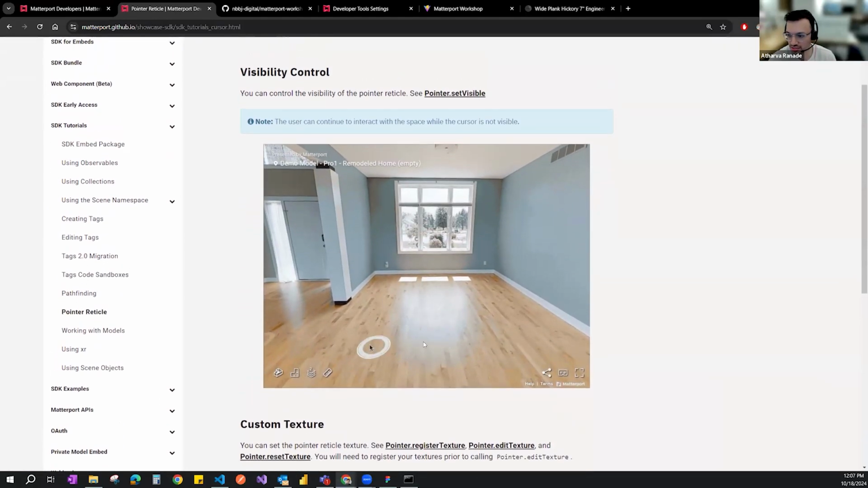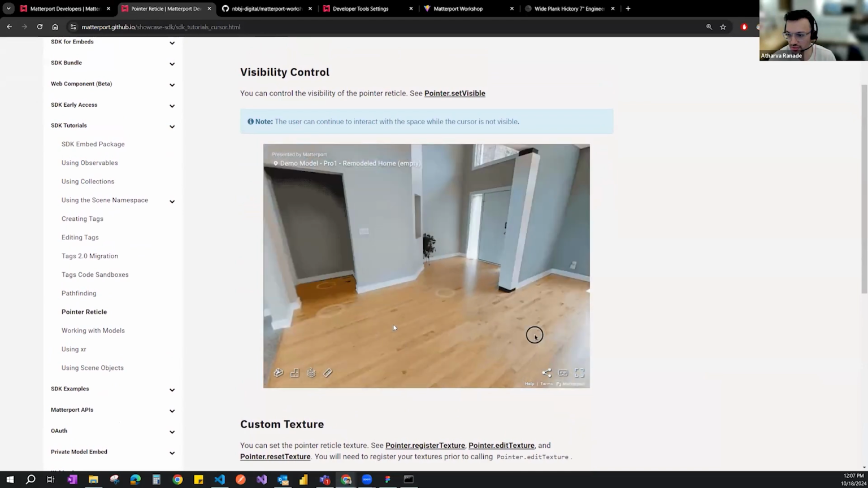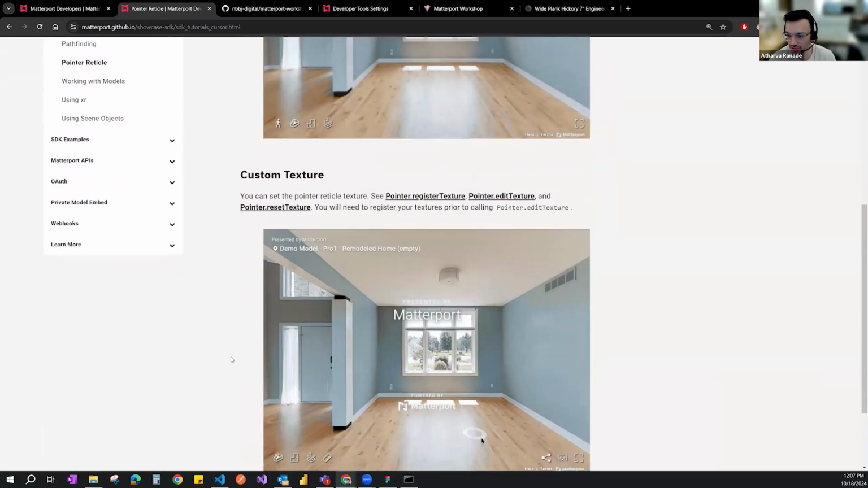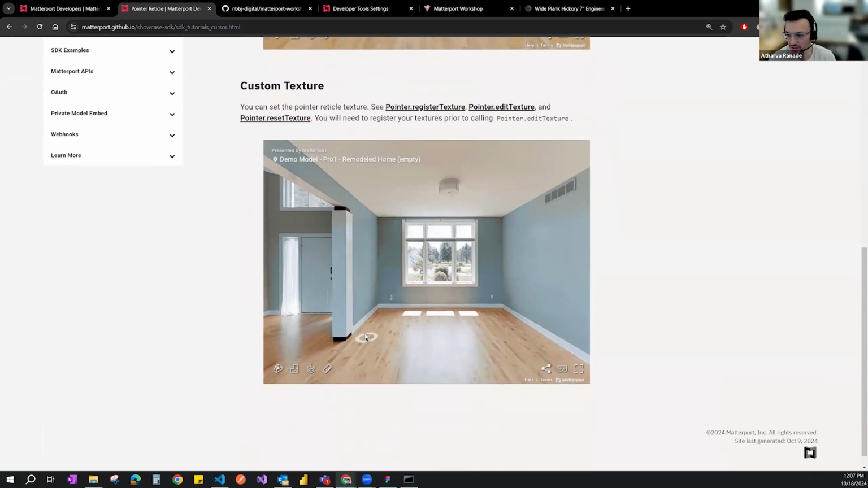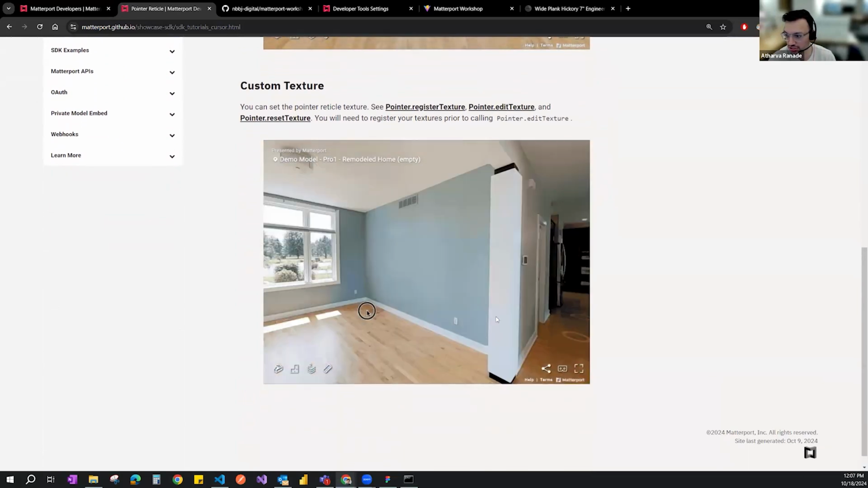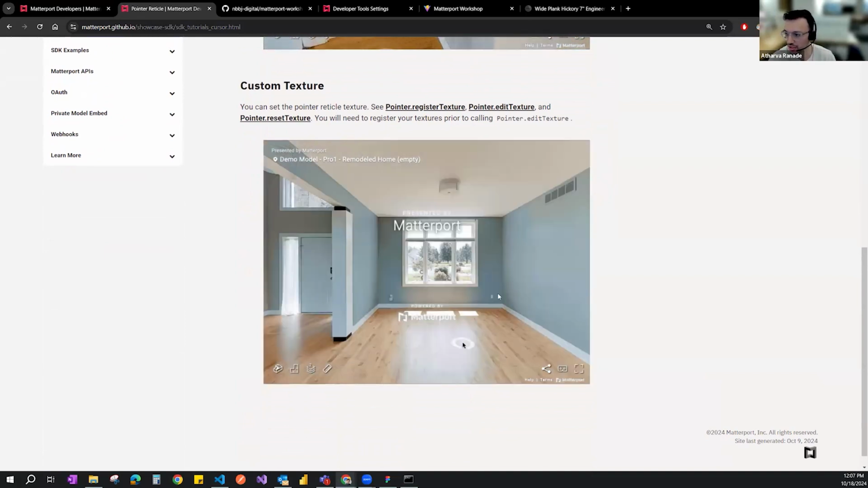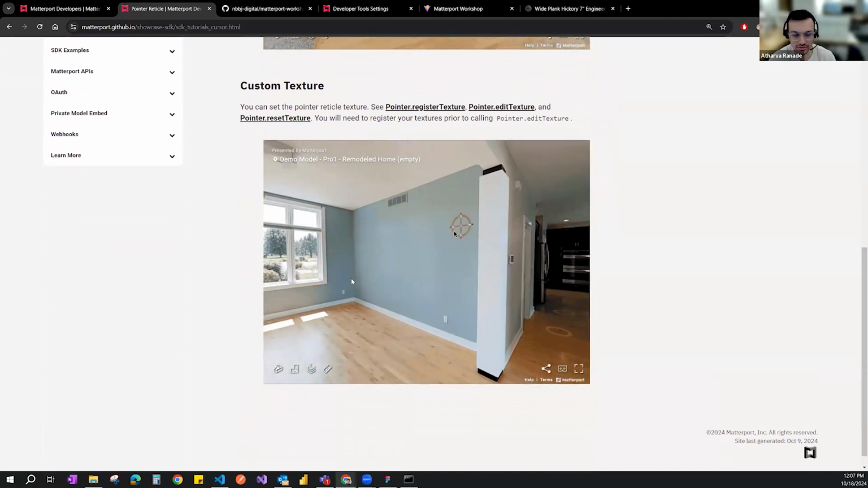There's also customized pointer reticles. So if you go to a certain space, you can change how your pointer looks. As you can see here, the pointer changes as you go to a certain vertical point cloud or horizontal. So that's also possible for specific storytelling if you want.